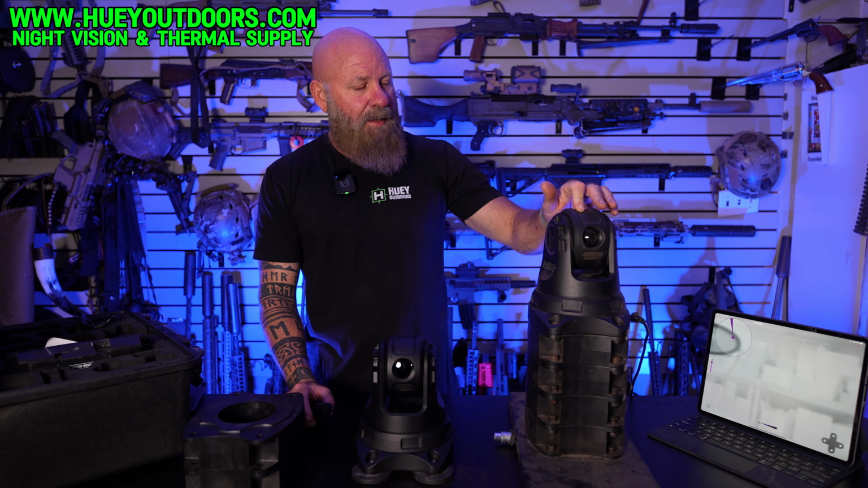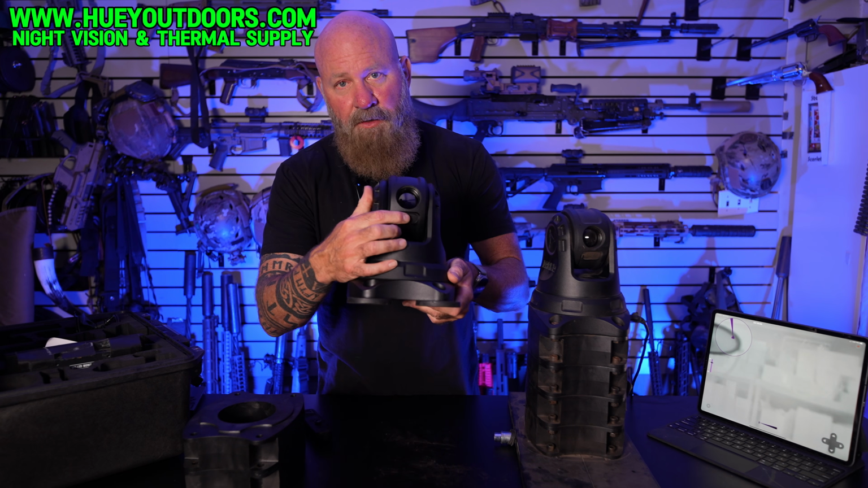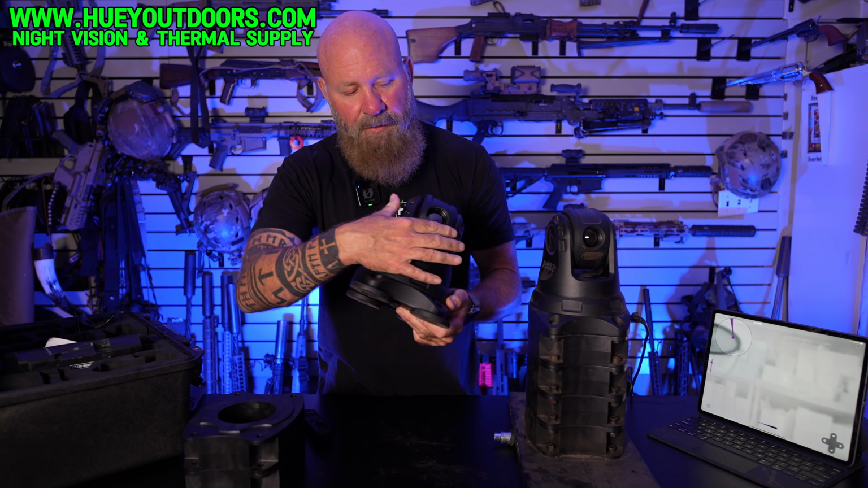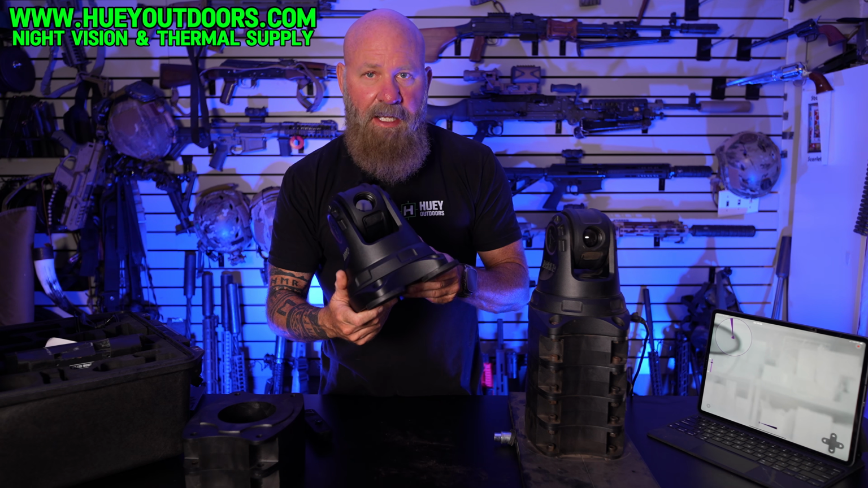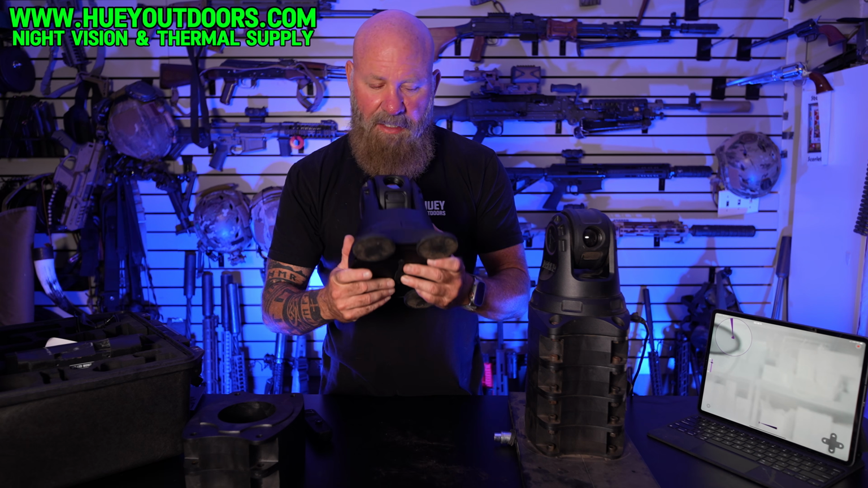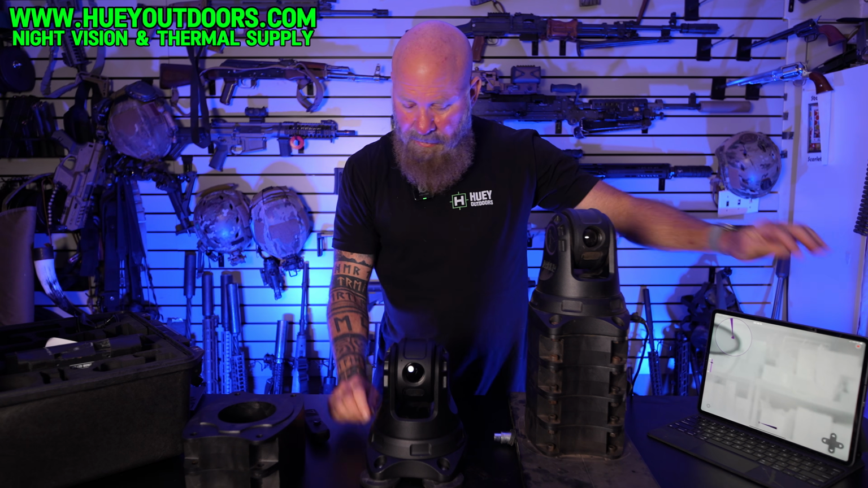It has onboard video and audio recording. There on the front of the unit here, there's a slot where you put an SD card in and then you close it. It's waterproof. I've left this on my truck for months now, and it's been through rain, highway speeds, everything is fine. It is sealed. You can record on the screen, or you can hit record on the remote, or if you're using an iPad or an iPhone or an Android, you can do screen recording. So there's multiple ways to record.